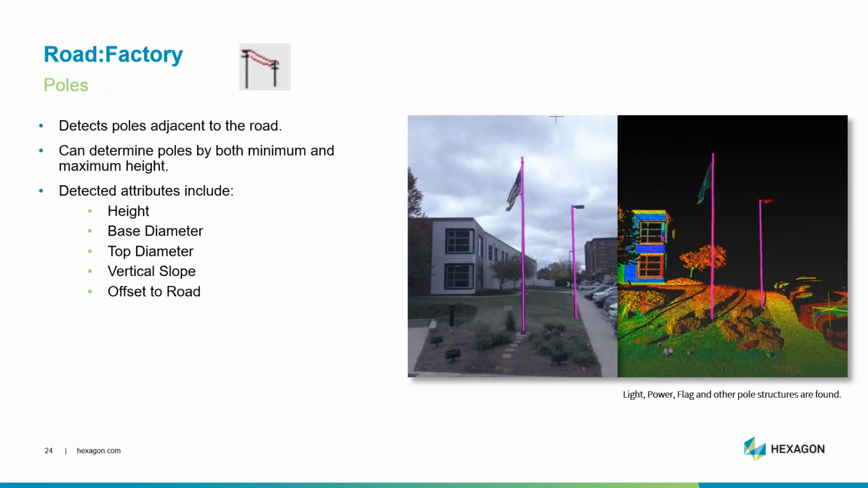The poles tool will detect vertical poles adjacent to the roadway, and it can detect poles by minimum or maximum height to filter out unwanted results. Some of the attributes included on this data would be height, base diameter, top diameter, vertical slope, or its offset to the roadway.